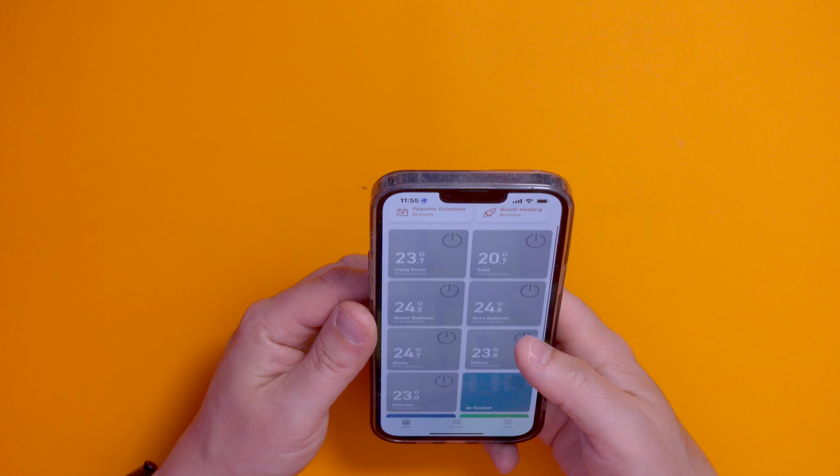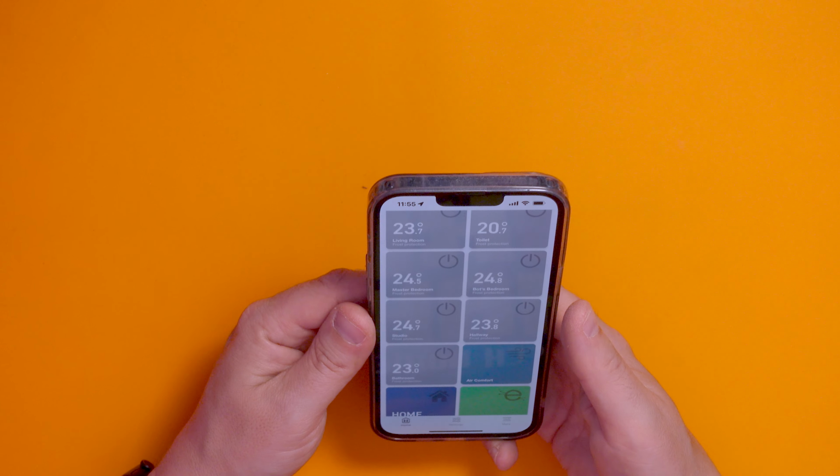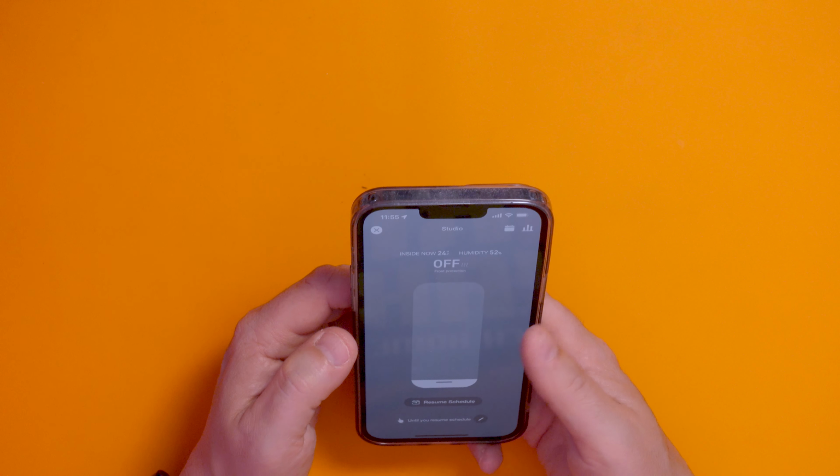I can granularly control the heating in each room. So the studio at the moment is nearly 25 degrees. Suboptimal. But in theory, this should show exactly where the pipes are in the wall because there's hot water rushing through them and they'll be heating up certain parts of the wall. Now we live in a house that is built of plasterboard and dot and dab walls.